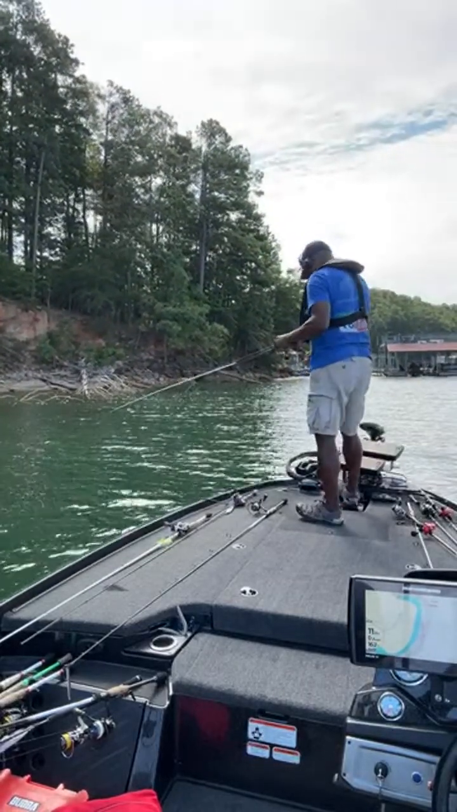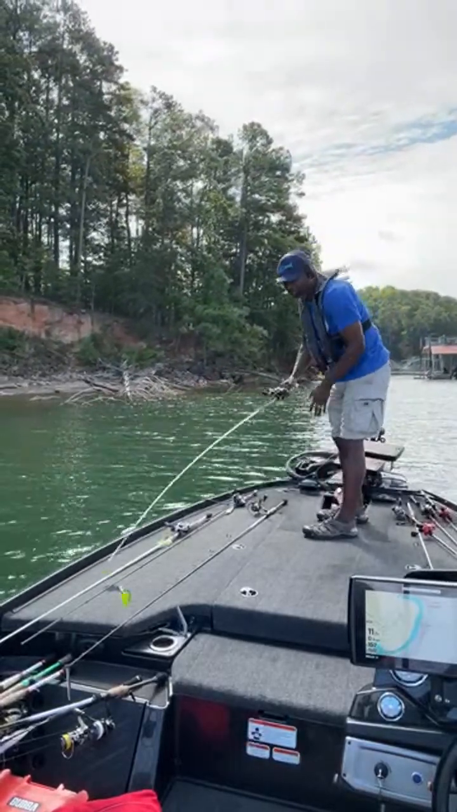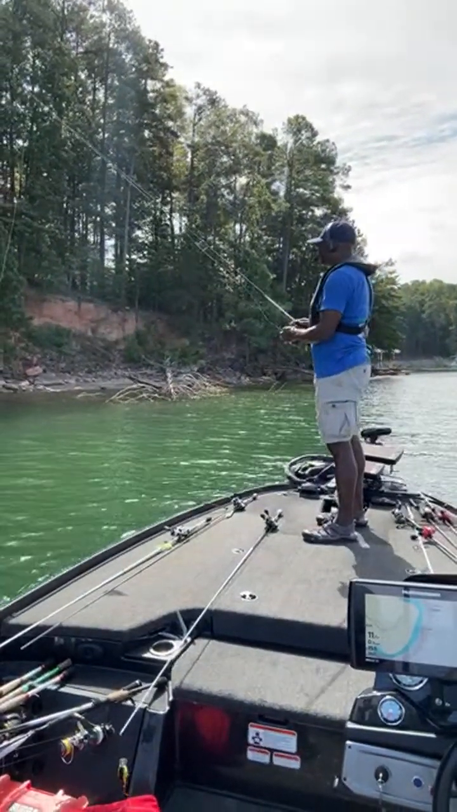All right, let's go ahead and spot lock here real quick. I hit them with the crankbait over there. They didn't like it, didn't want it. Let me see if I can get some action with the shaky head.